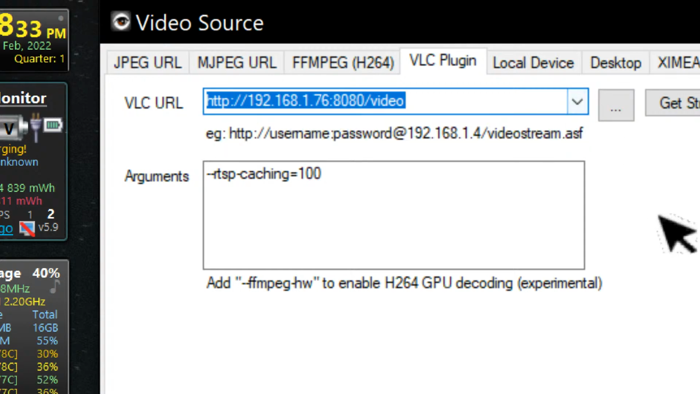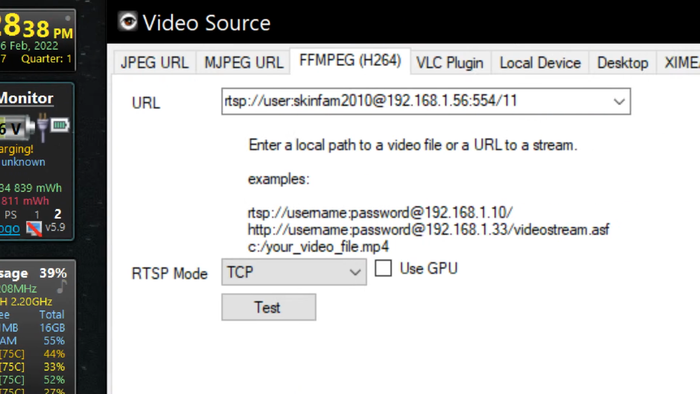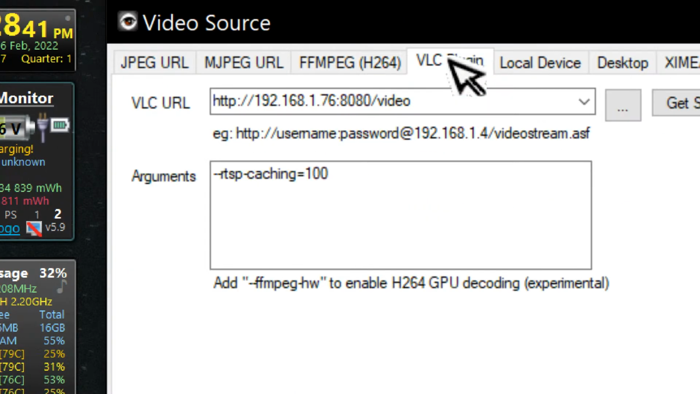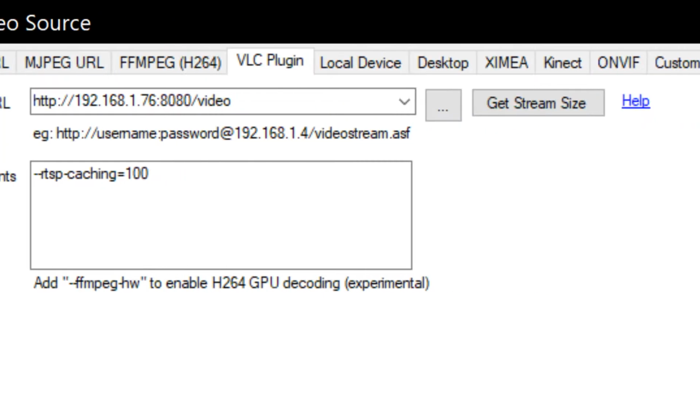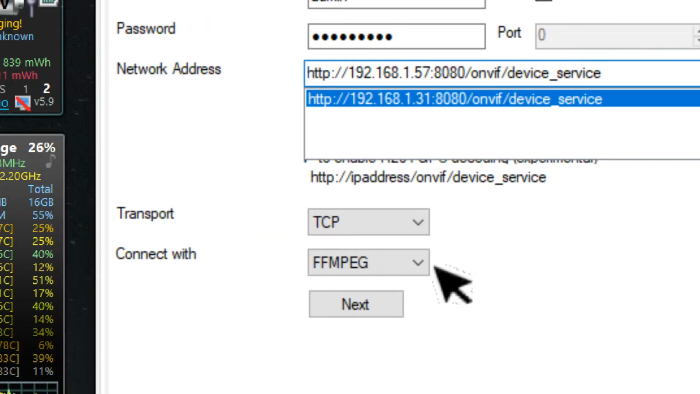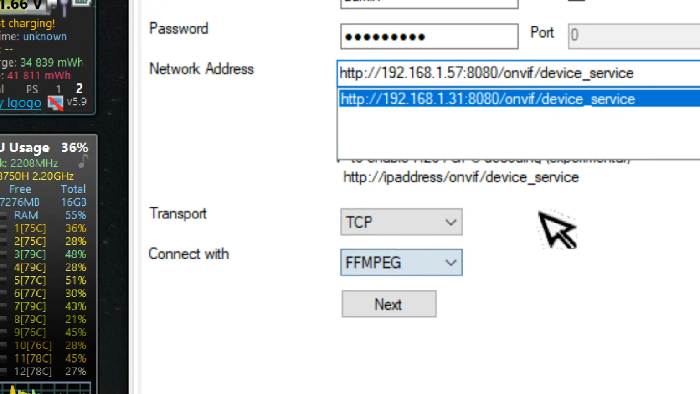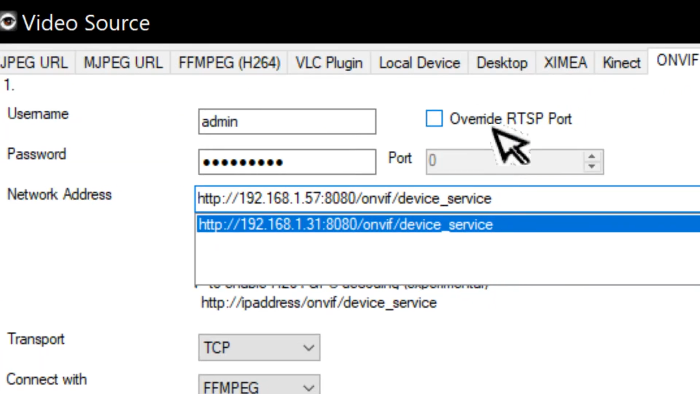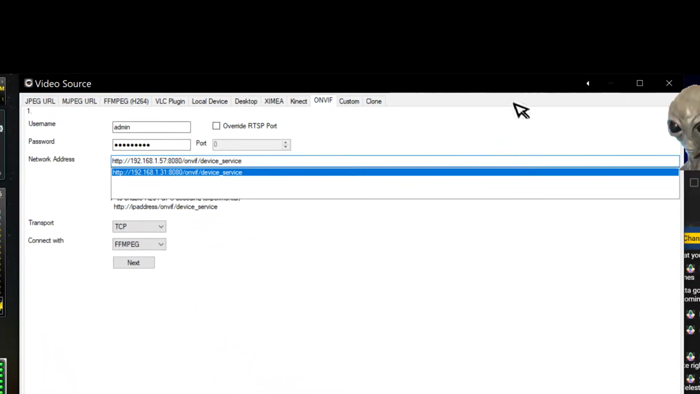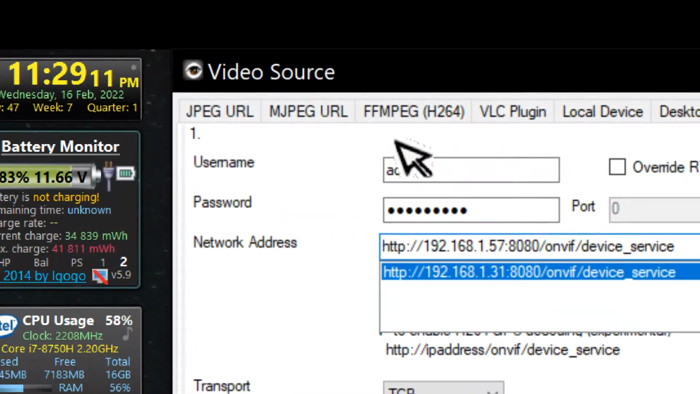Should be 5.7. Maybe we'll have to turn it back on. Auto. Don't know. It gave us a wizard when the first set up.